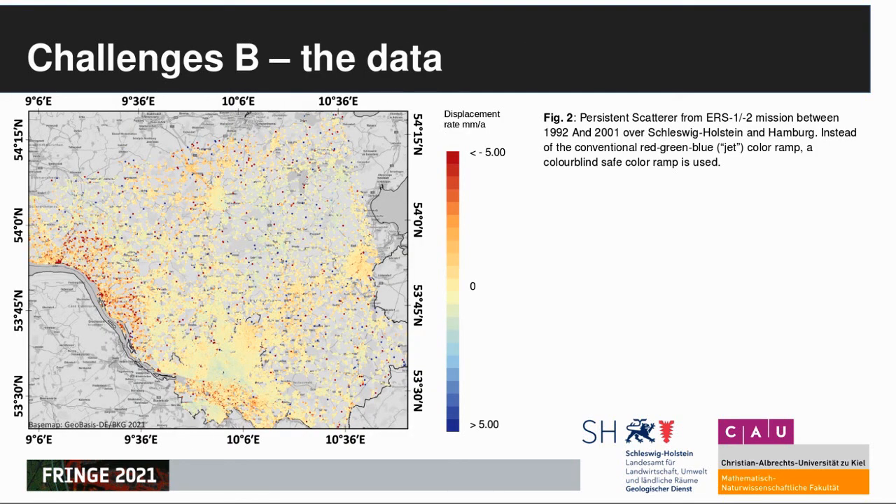Nonetheless, and as you can already see here, there's quite a lot of high-quality data on ground motion available, covering a period of time spanning from 1992 until now. This data was gathered by ESA satellites ERS-1 and 2 between 1992 and 2001, and by Sentinel-1 since 2014.